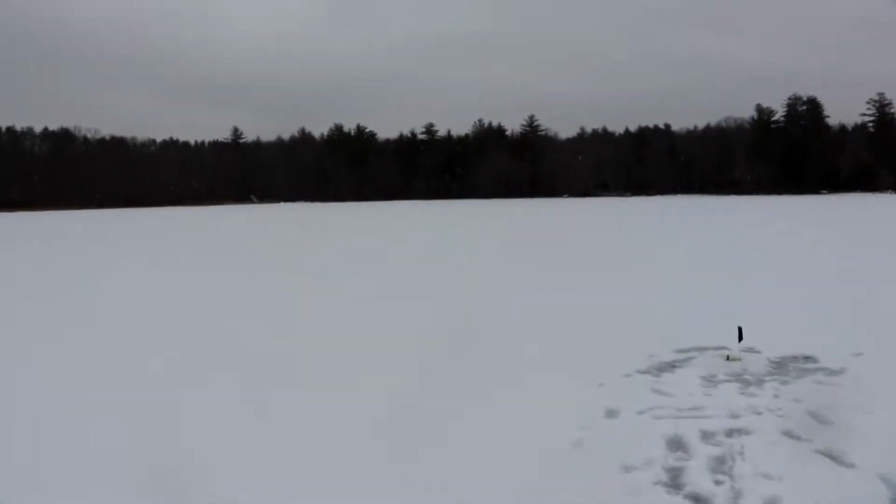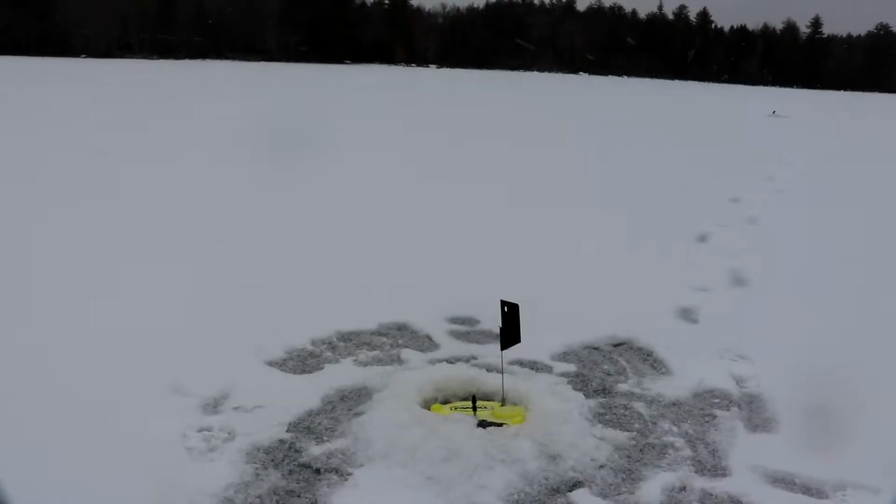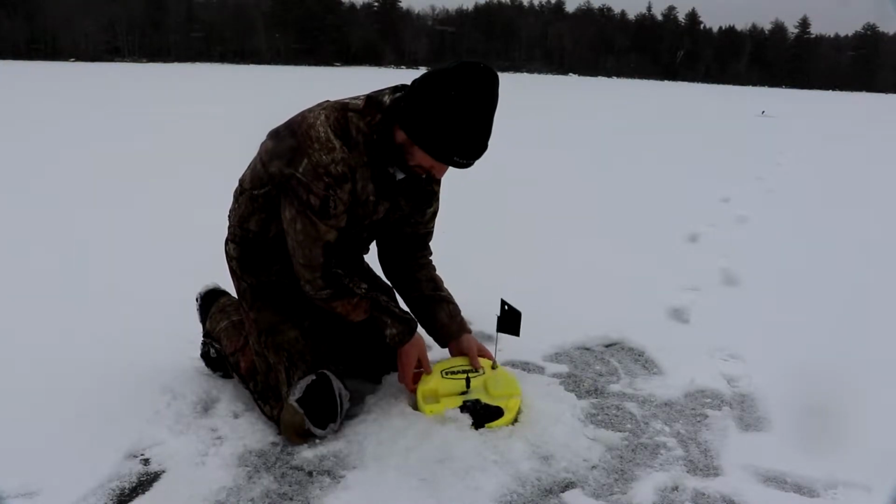Ooh. Just saw that flag go off. Looks like there's something on it too. Let's get out here. Hopefully, it's the elusive smallmouth. And it's not a pickerel.